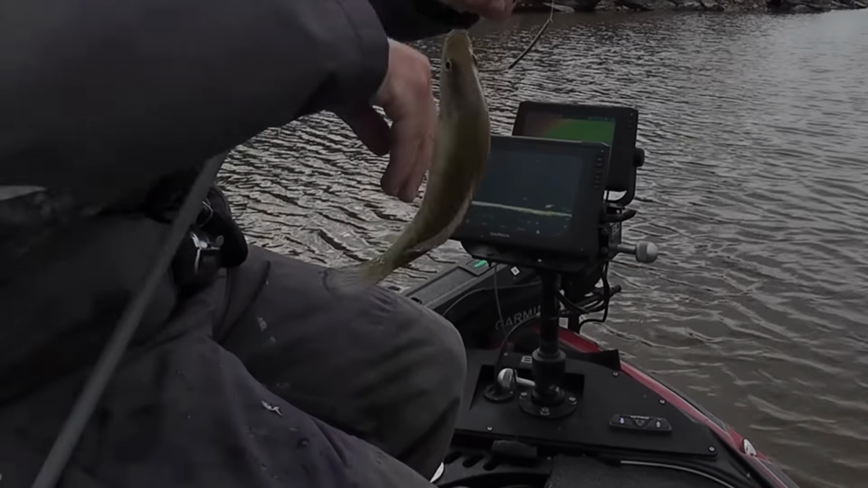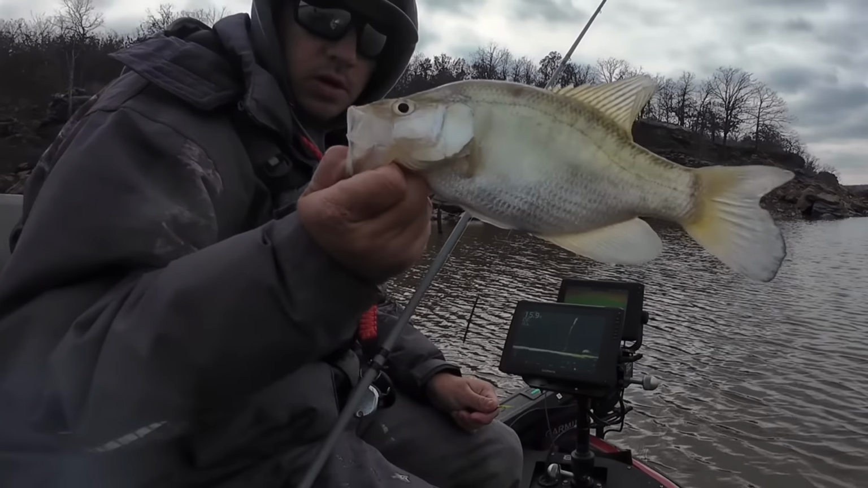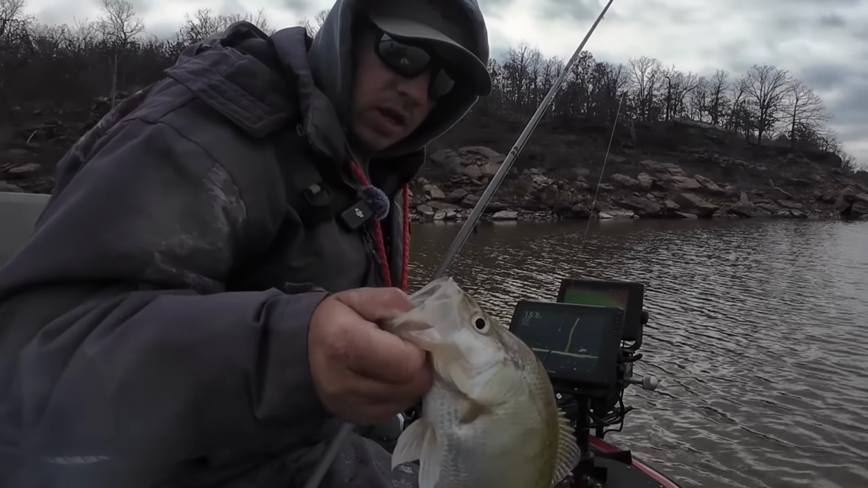Fish on. Good fish right there. See you later, alligator.